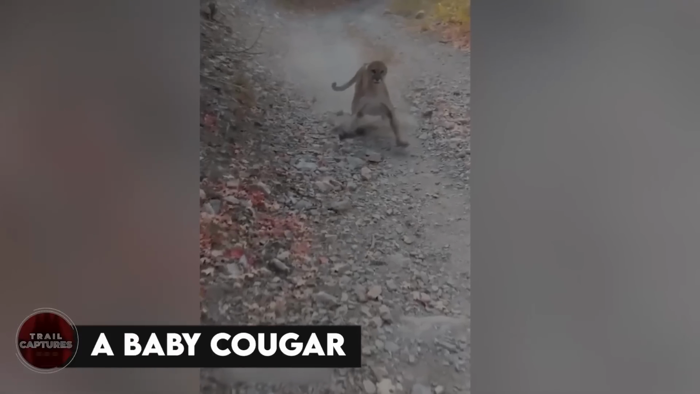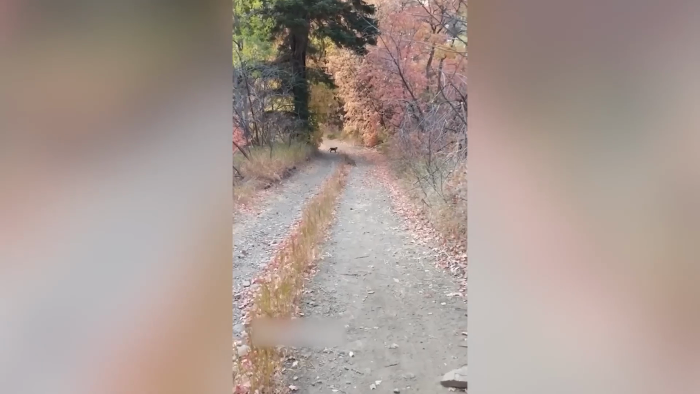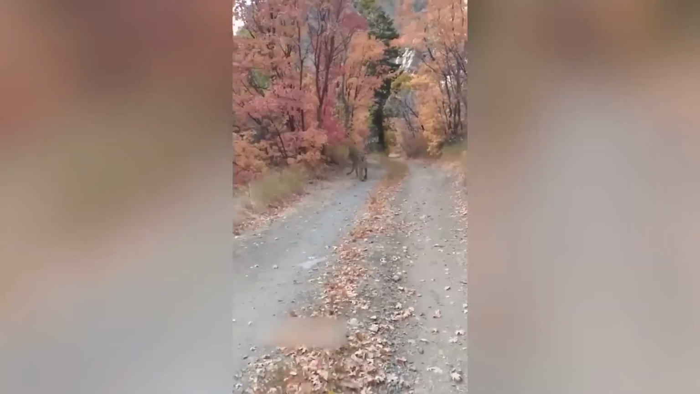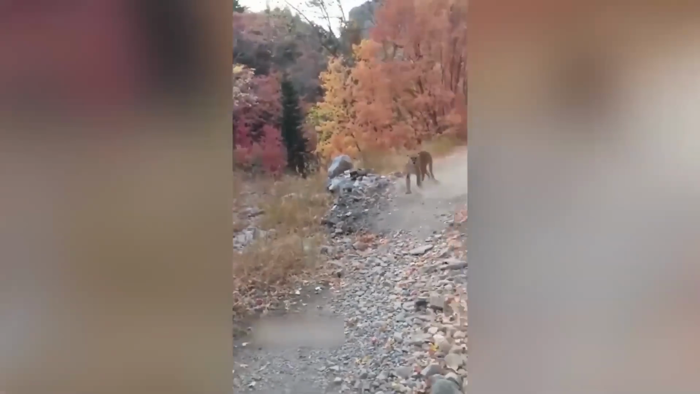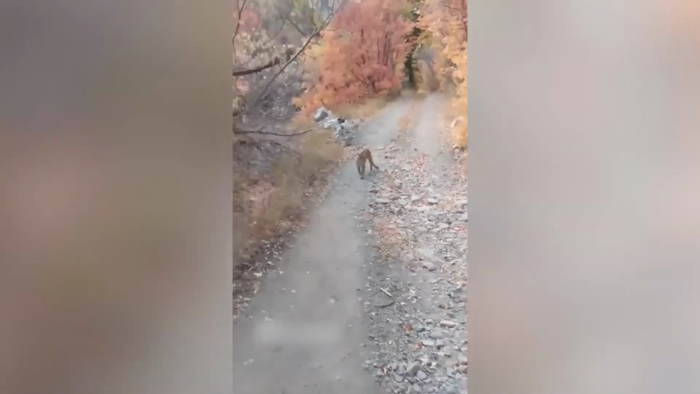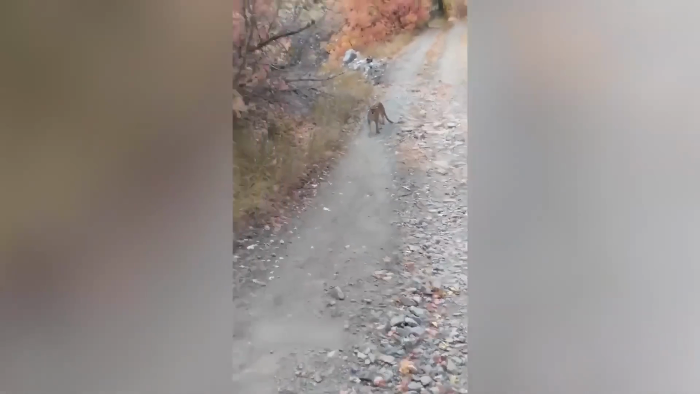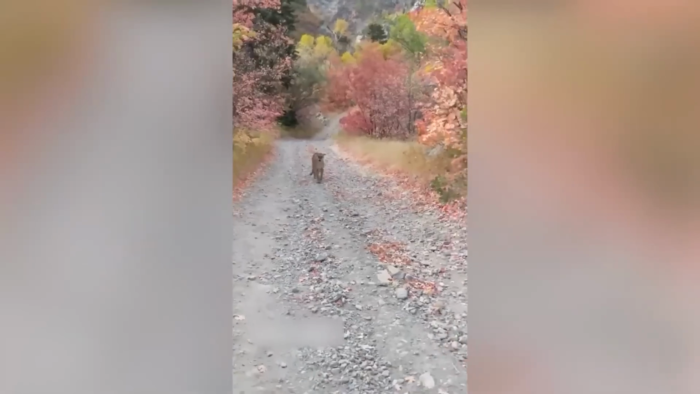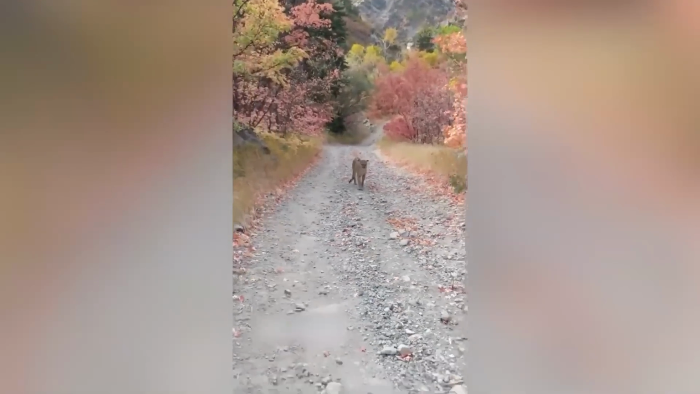A baby cougar. When the man thought it was just a baby cougar and nobody else, the mama cougar was there watching him. And in a minute, it sprinted towards the man very quickly but came to a halt a short distance away. This continued for 6 whole minutes, which must have felt like the longest 6 minutes of the man's life. This man deserves credit for remaining calm and not running away as most people would have done. He also never turned his back to the cougar, and that decision ultimately saved his life.